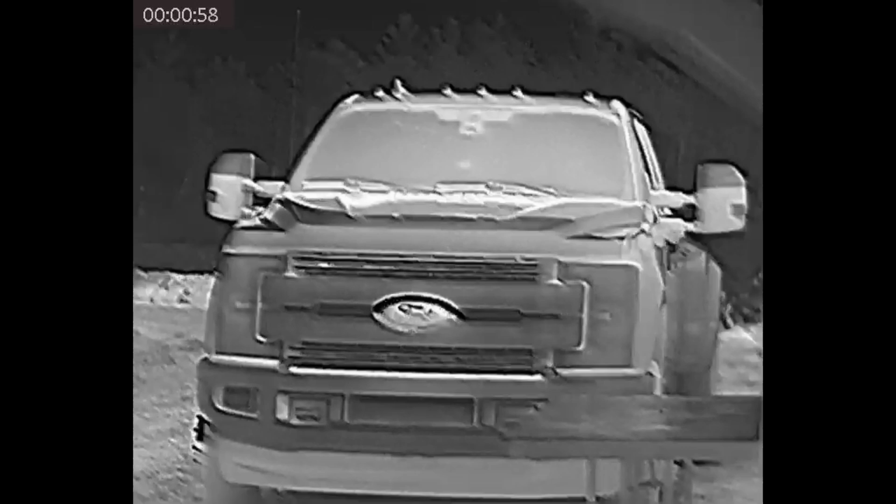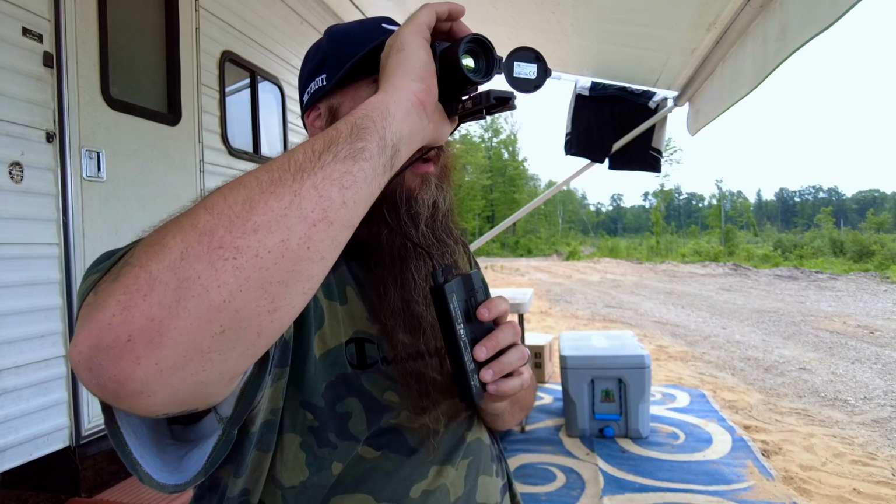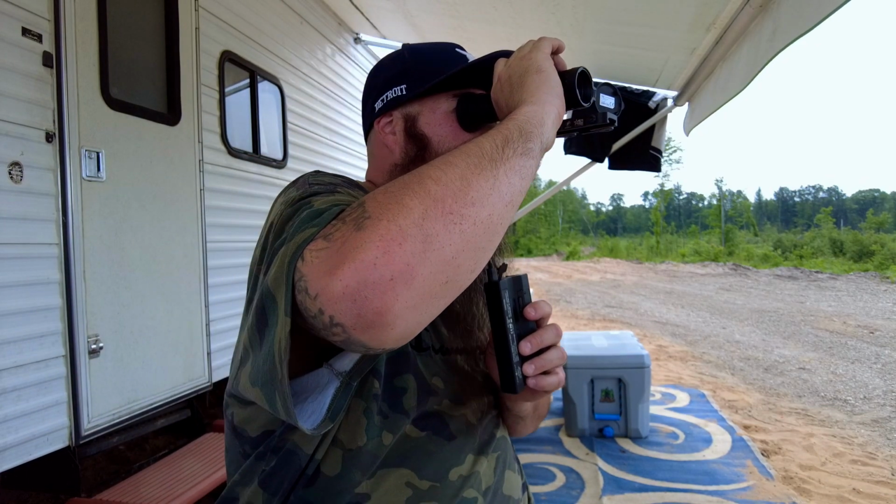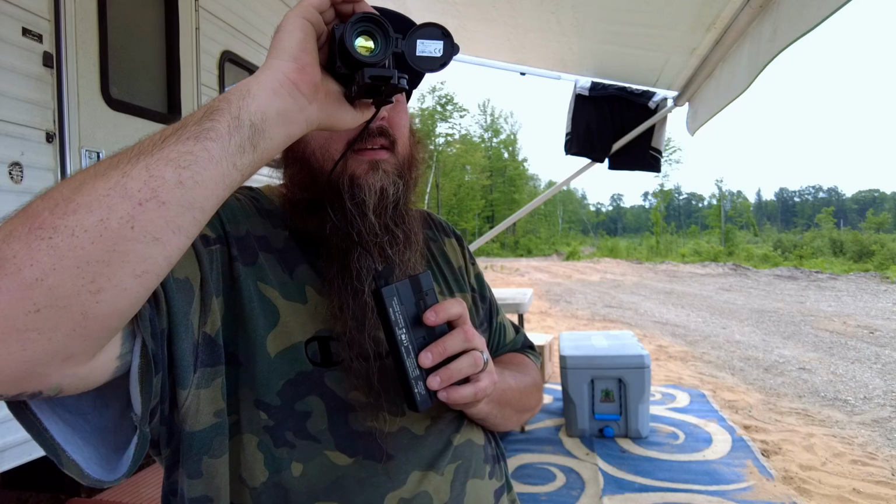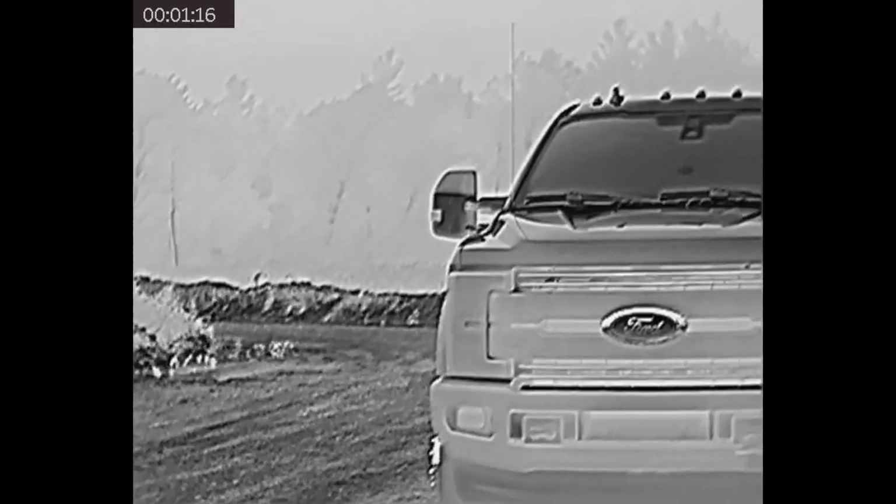Now, yeah, there's the truck right there. You can see the front end is a little colder than, say, the top end of it, right? So what's cool is you can spot an animal or a human, you can zero in on them so fast. Let's switch this. This is black hot. So now everything that is black is warmer. See the seat on the motorcycle and around the engine case and all that? It's warmer than the tire, you know?